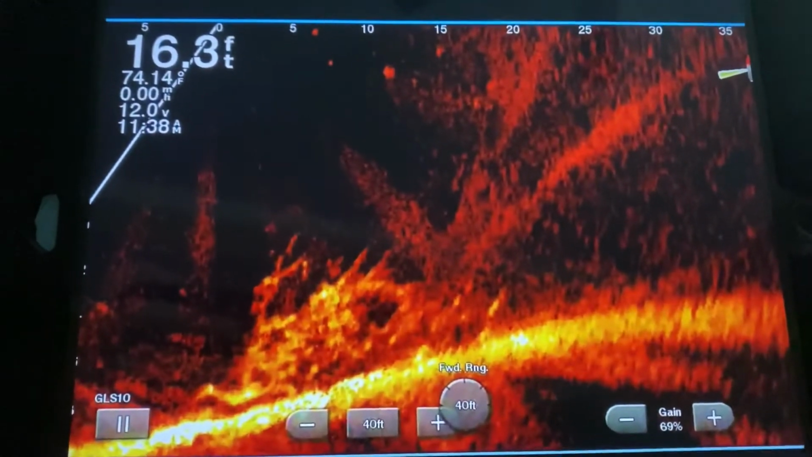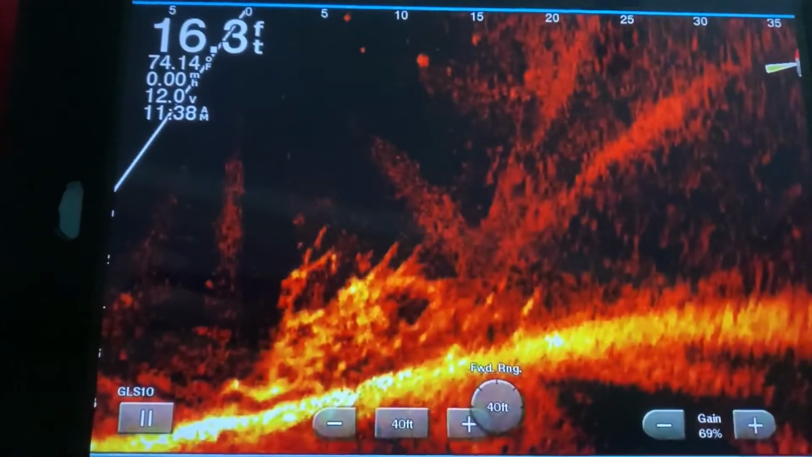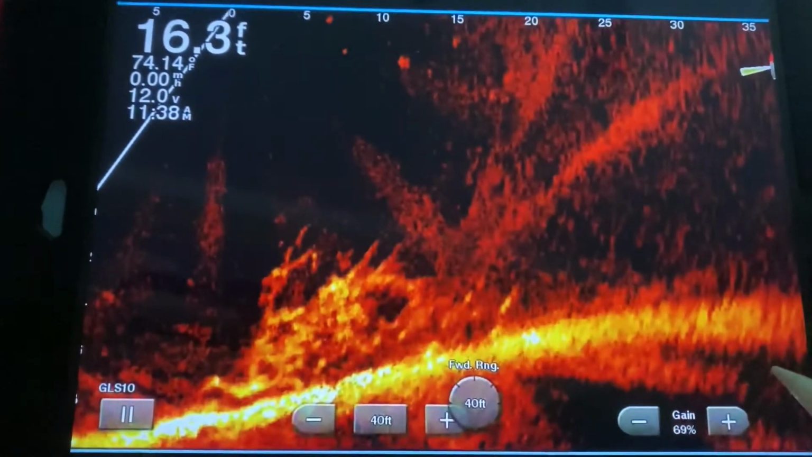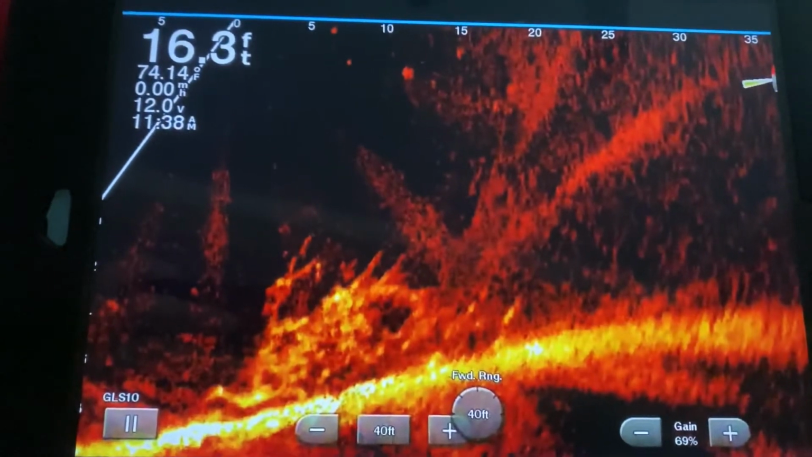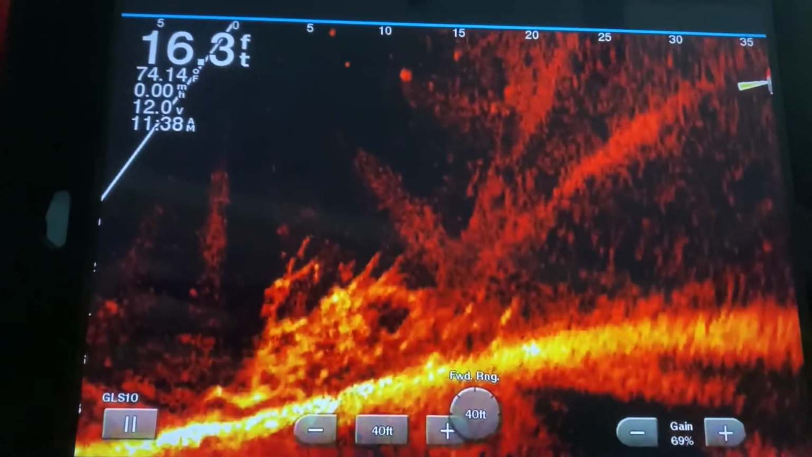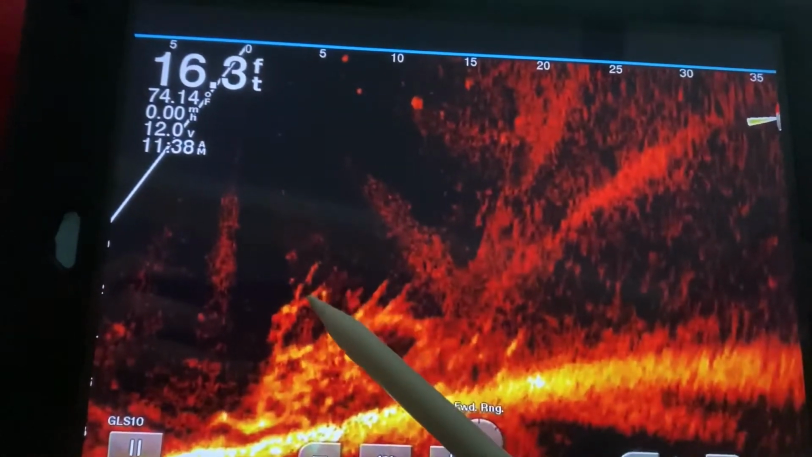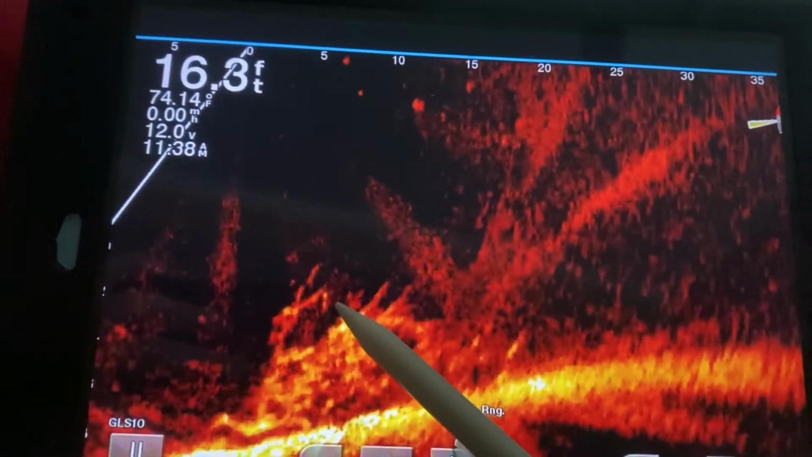I wanted to do a little video on my Livescope pre-recording of catching some crappie and explain what you're looking at whenever you're looking at the screen. I'm able to Bluetooth and screen record with my iPhone or my iPad what's showing up on my Garmin Livescope 1022. What I want to show you here is at the end of this pin, that is my bait. You see a weight and then the actual jig.